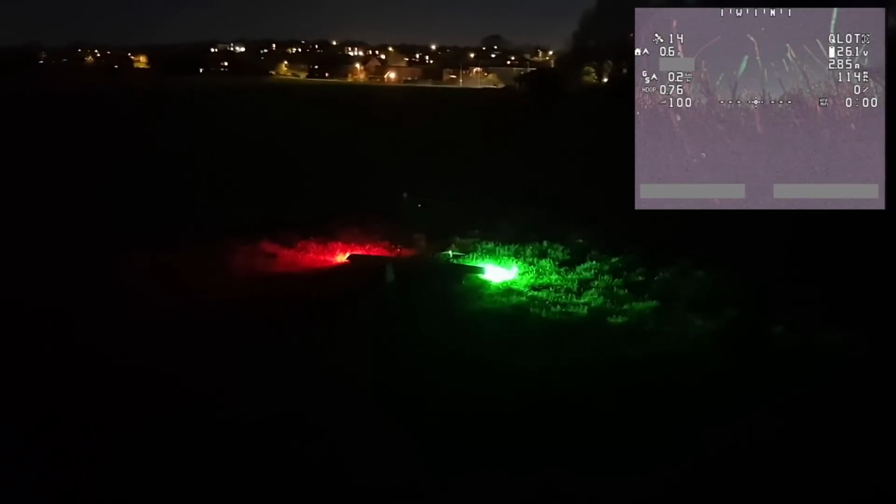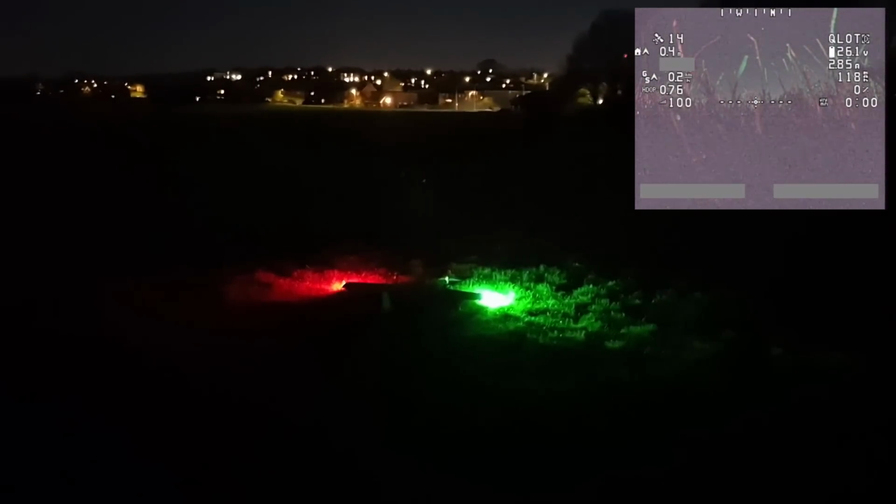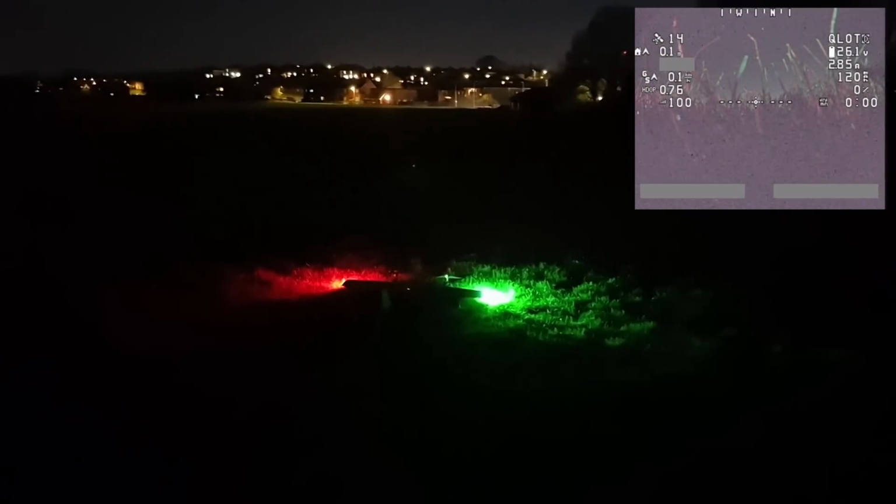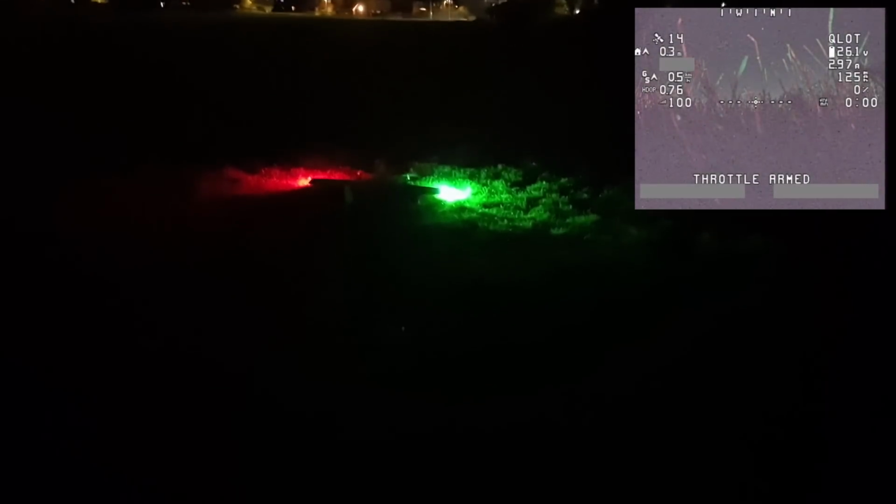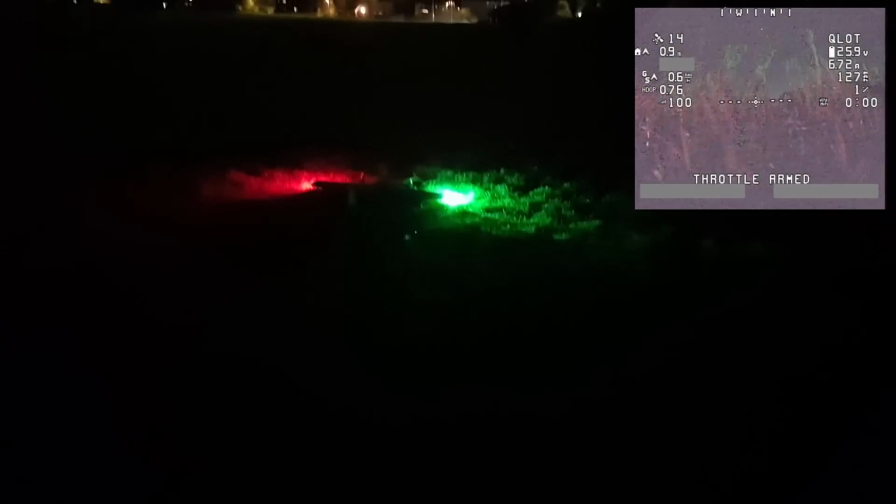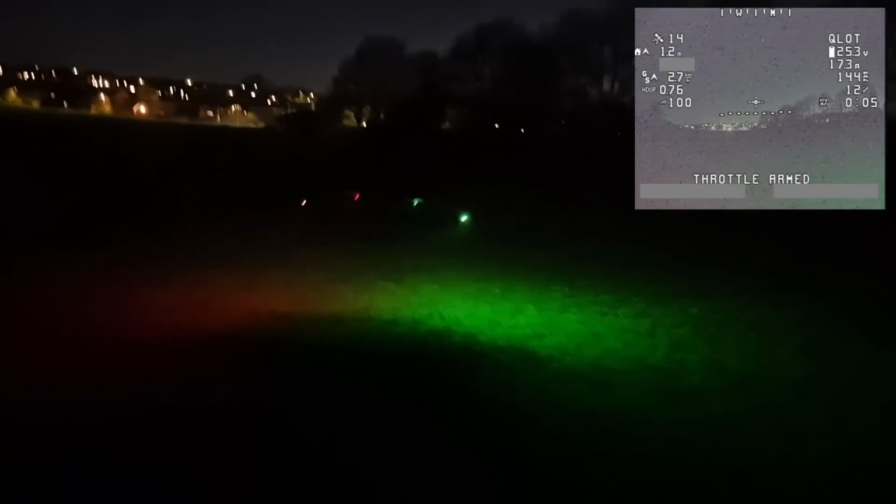We'll take the aircraft up into the air and then I'll switch it into the thermal camera once we get up to an altitude of around 30, 40 meters. Okay, so less procrastinating, let's arm the aircraft. Armed. Throttle up. There we go, and then we'll start to climb.